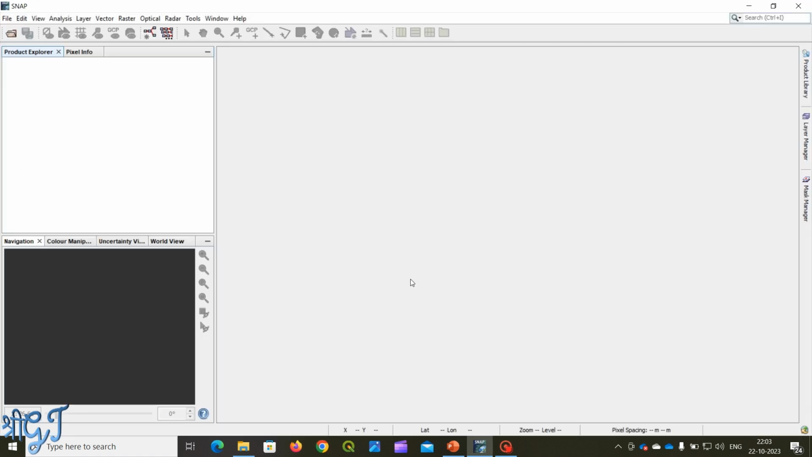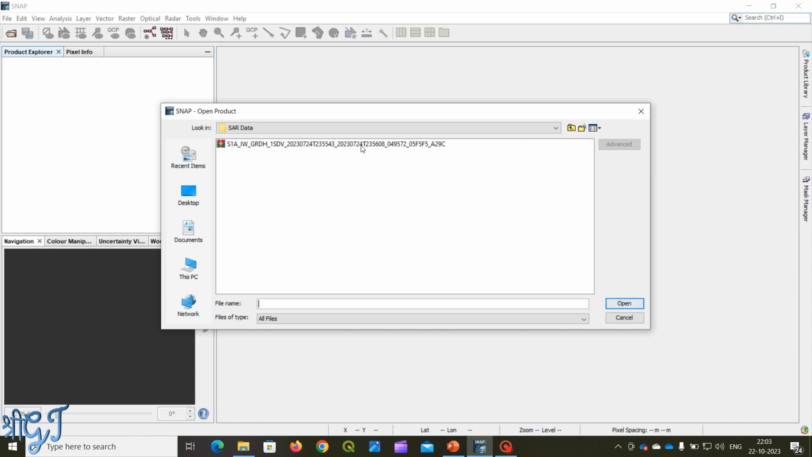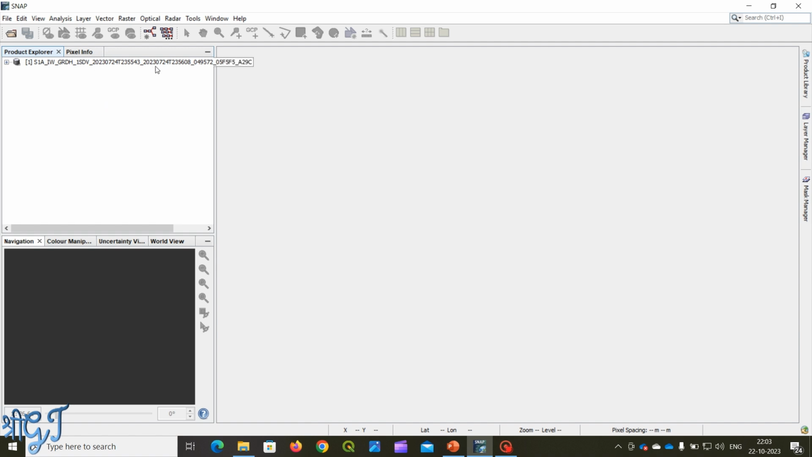After the data download, open Snap software and import your downloaded data by left click on the file option, and then open product, and go to your saved location and open. So here we can see that our data is uploaded in Snap software. We can see metadata and vector data, and the band combination that this file contains.